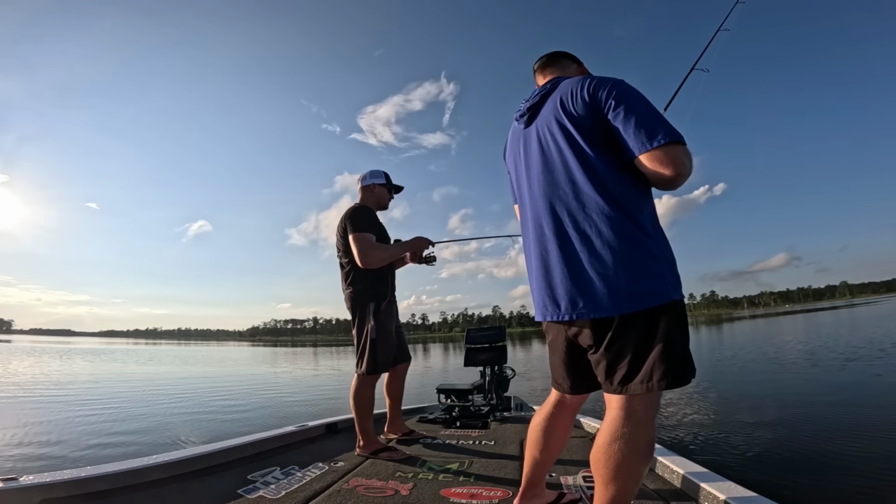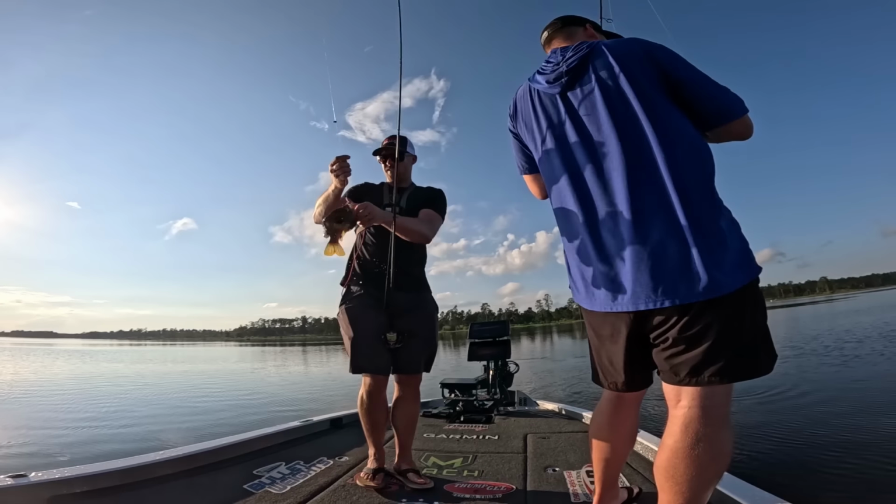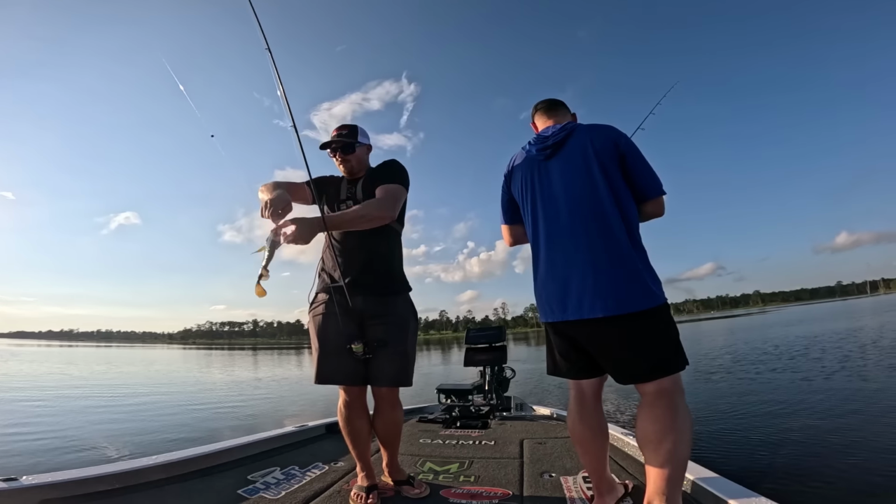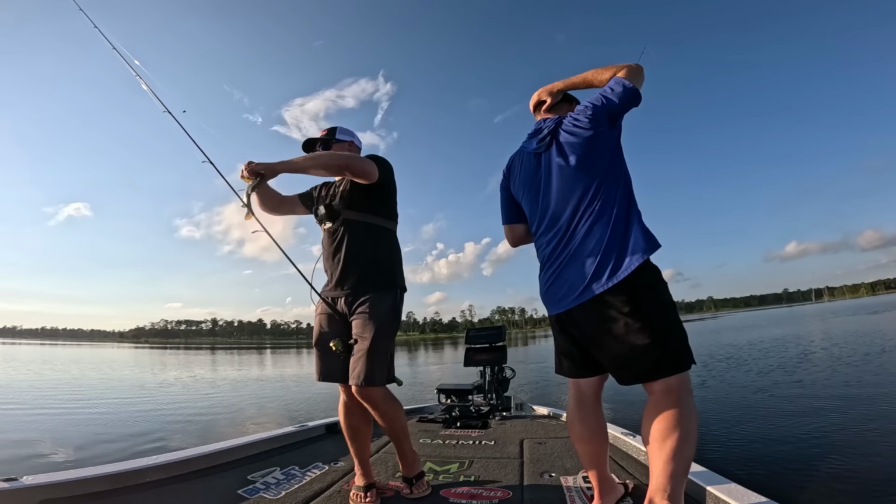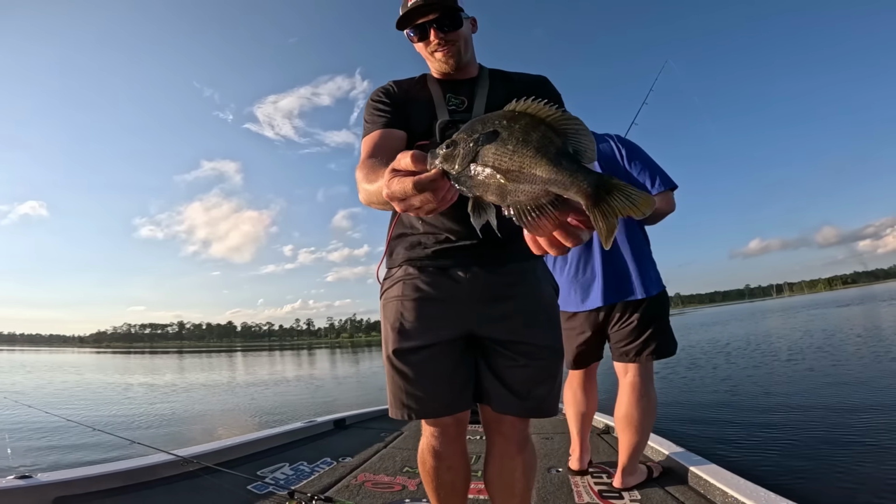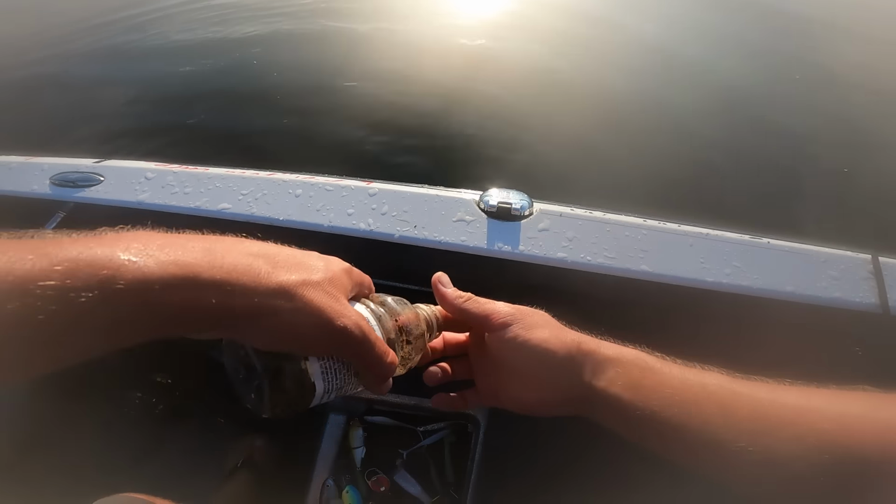Ooh! I wish I'd have brought my ultralight gear on this trip. That's a giant. That one's massive. They literally fight like they're bass. They do. They fight so hard. A bluegill is one of the hardest fighting fish there is for the size, pound for pound. It's hard to catch a pound bluegill. Look at that one. Big. I'm gonna throw him back. We'll get a bigger one for the photo. I'm calling it. We got 3 in there, so we just need one more big one.